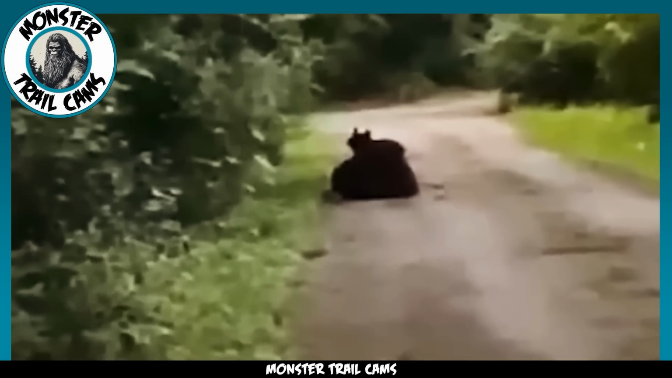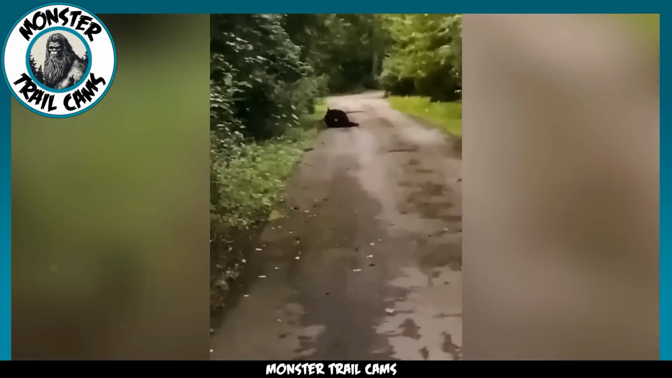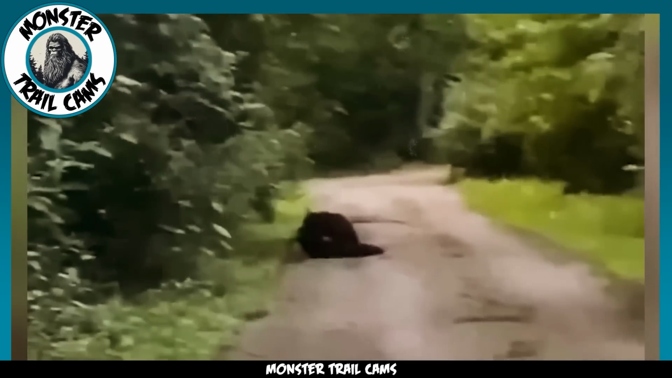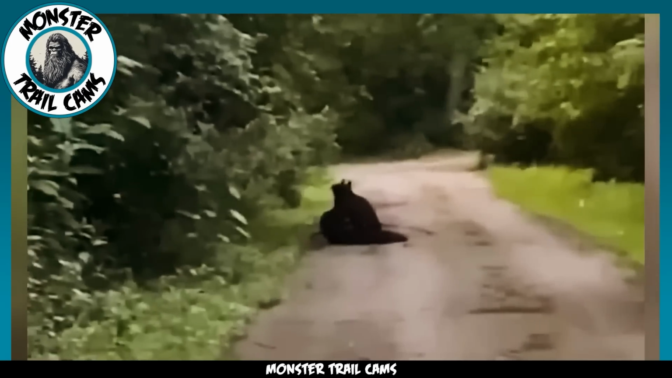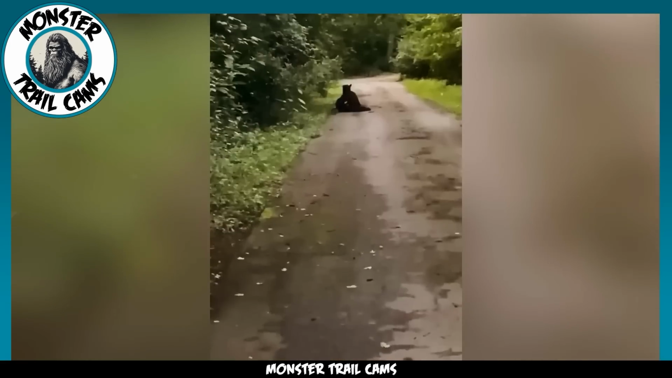It almost looks like it has the head of a black bear, but it seems too small for its body. I am doubtful we are looking at a cryptid in this video, but this creature remains quite the mystery. If the creature stood up, we might be able to get an ID.